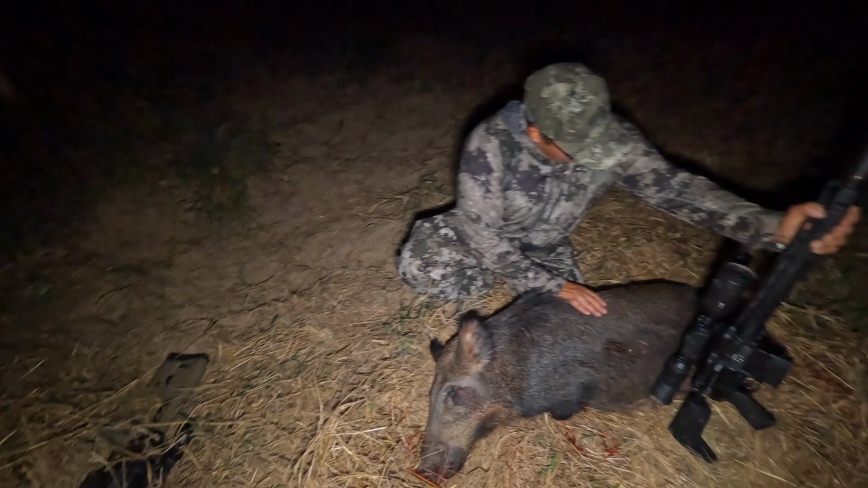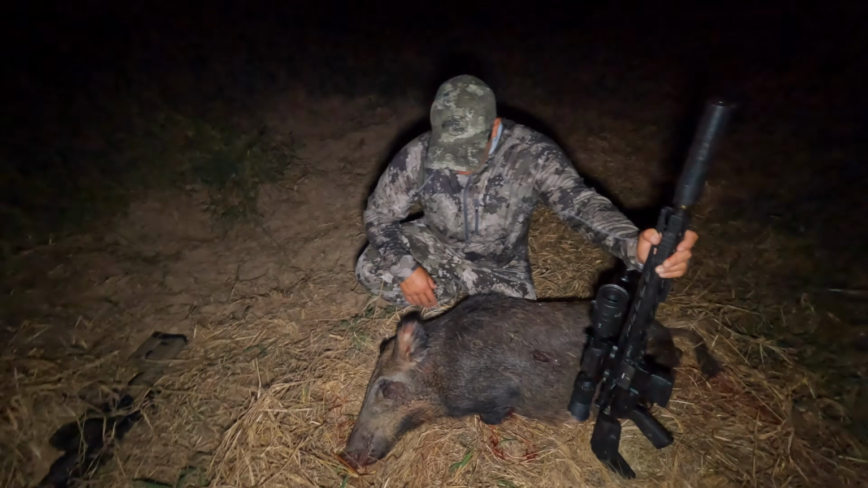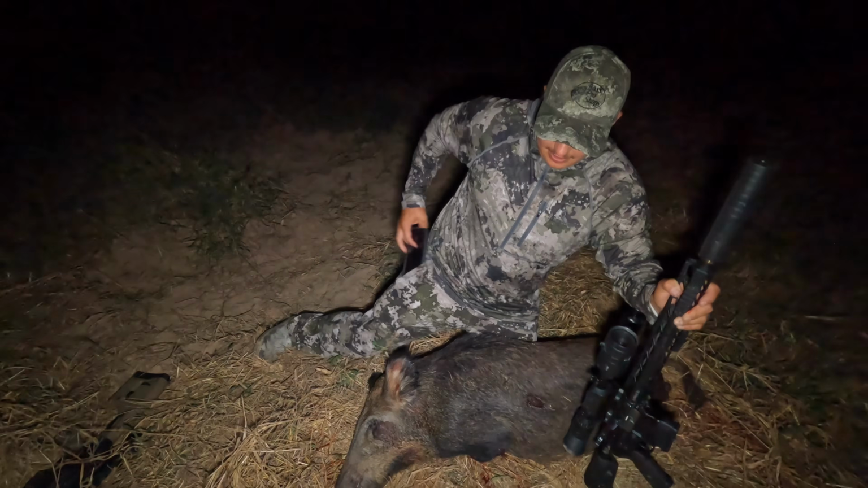And we're gonna be cleaning it up. Dude, that's some good loins right there, man. Nice backstraps. We're gonna have some bacon, guys. I'm excited. Let's go. Let's get Nate. Get me a picture now.